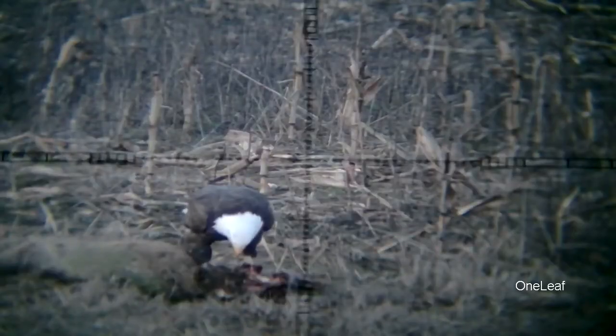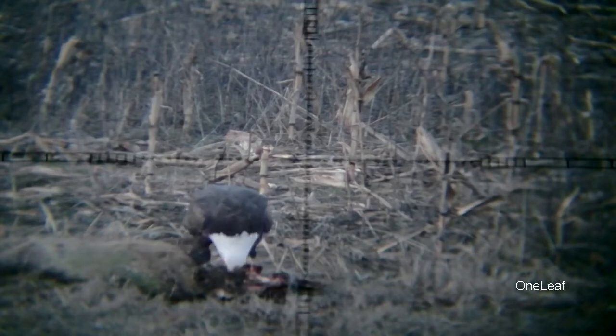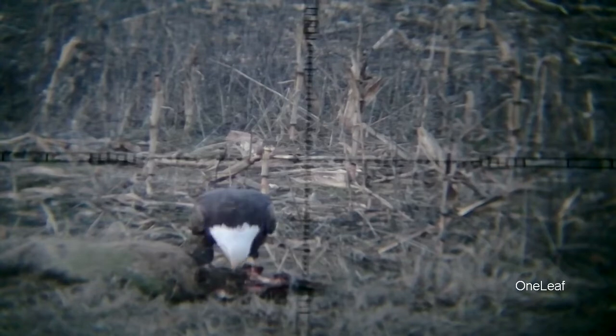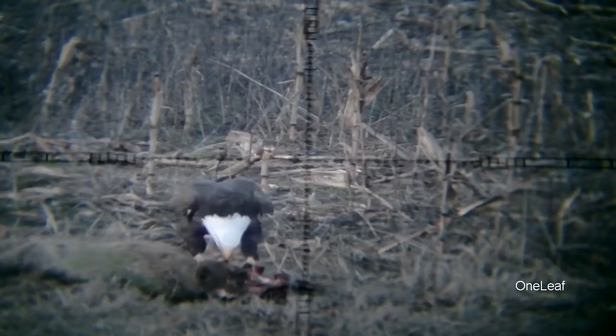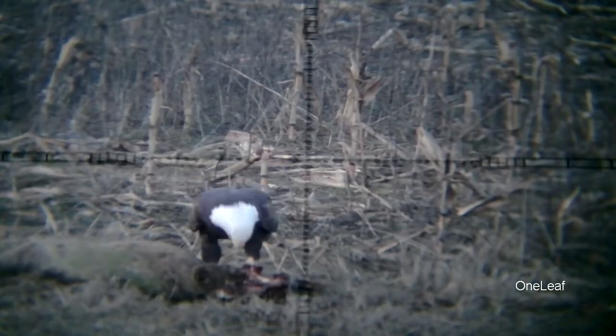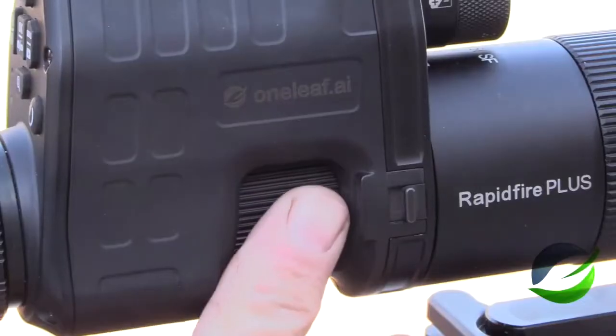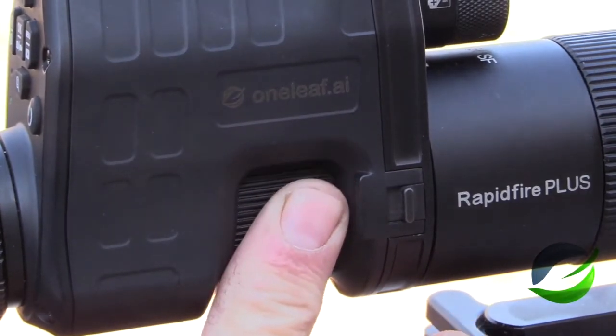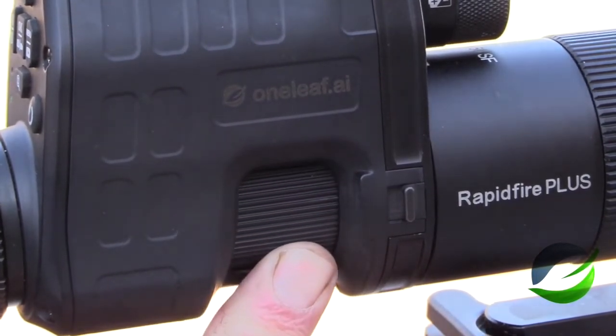Okay everybody, don't panic. I'm not going to shoot the eagle. Remember, I still don't have this mounted on a rifle. But I wanted to show you how my reticle's a little bit out of focus here, and I wanted to show you some daylight mode. Now you can adjust the reticle with the dial right here. And if I turn that a little bit, I can bring that reticle into perfect focus, and you'll see I did that here.